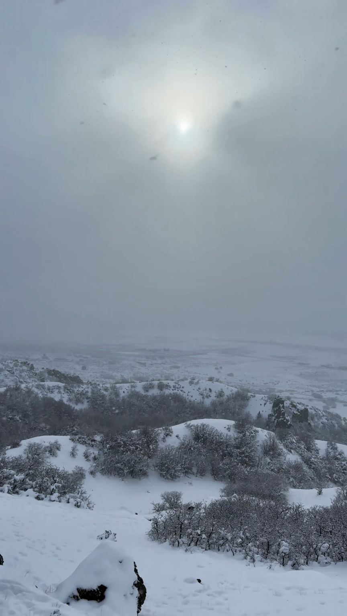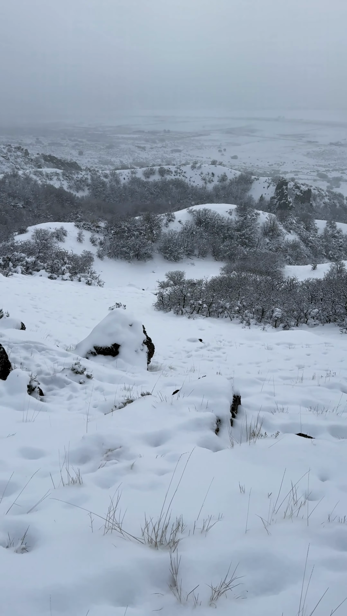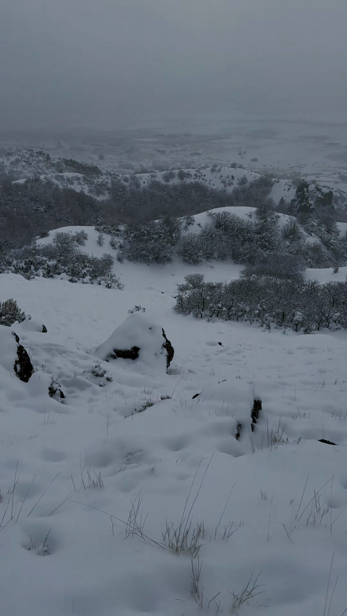The sun's trying to break through. That was beautiful seeing that big buck. Don't usually see something that big around here. There he was.